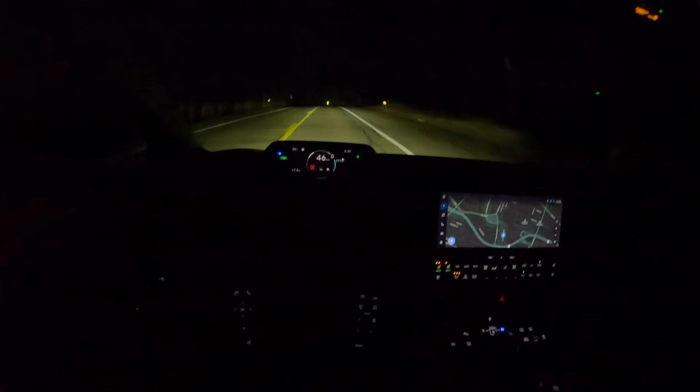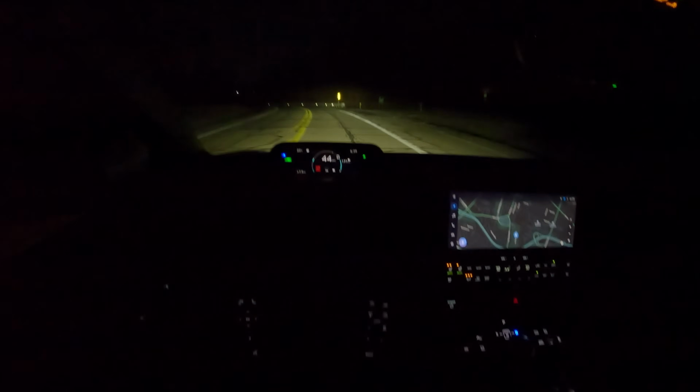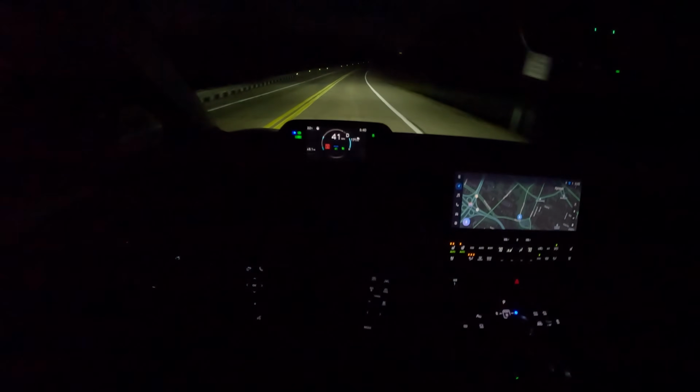Here's a good example of headlight performance here on this dark road. So brights on, you can see pretty much everything. We do get a dimmer switch here, but it only controls that front display. It doesn't control our big bright infotainment screen. Let's see what auto high beam performance is like here. We've got a button for that here to the left.